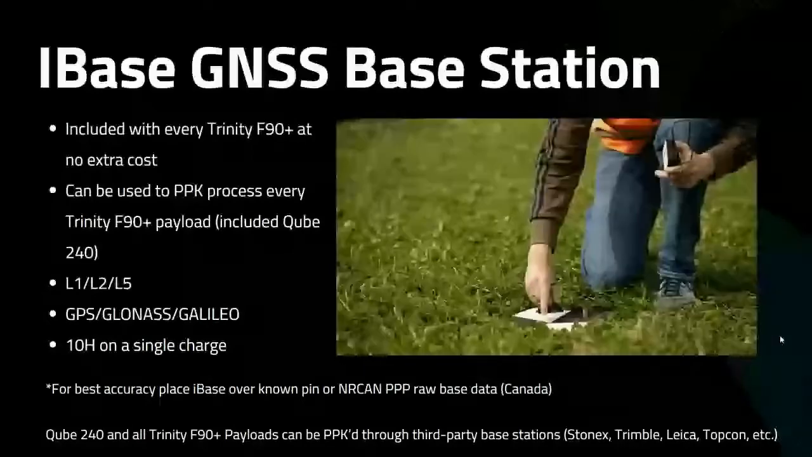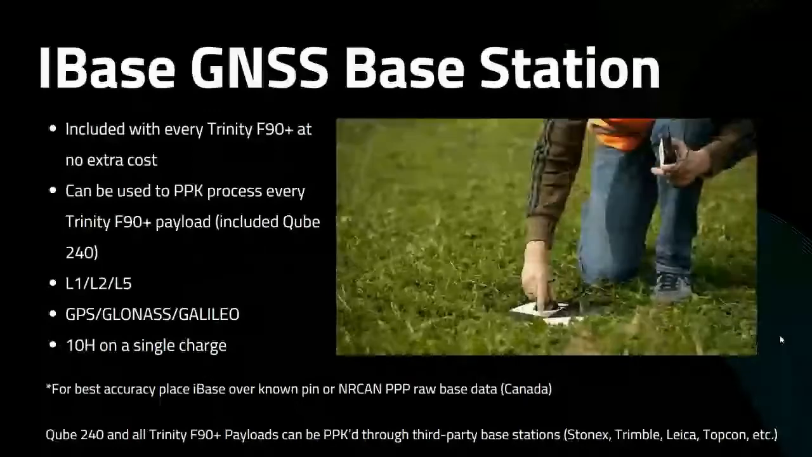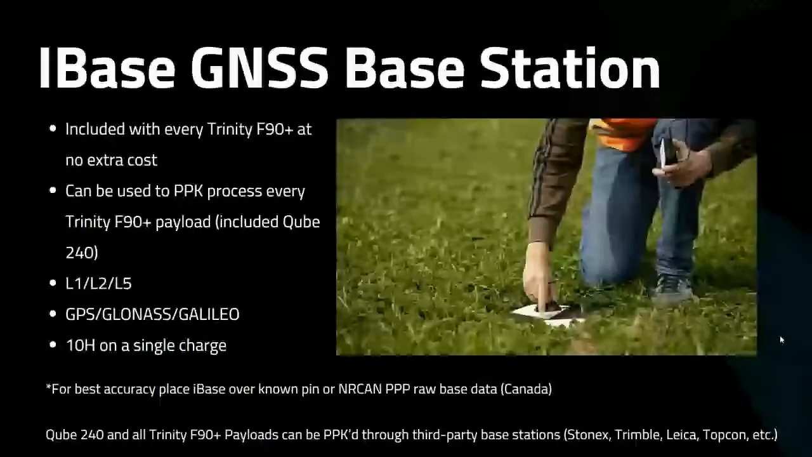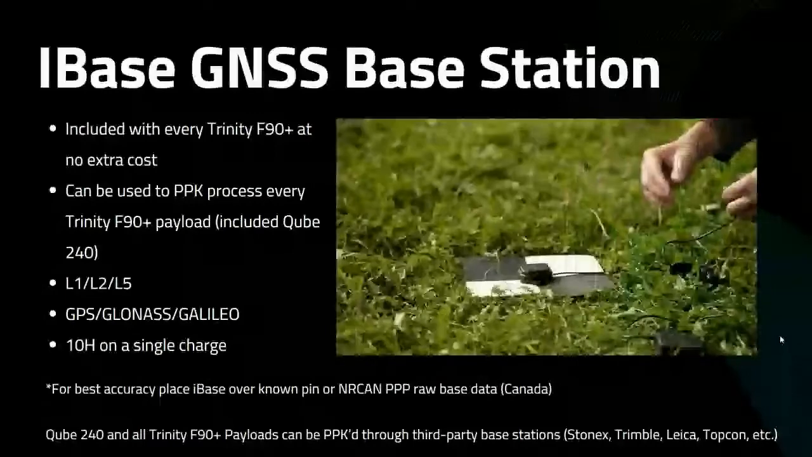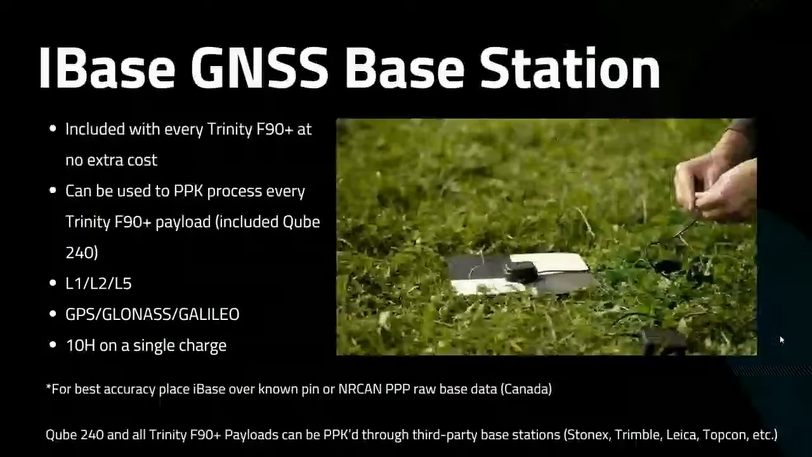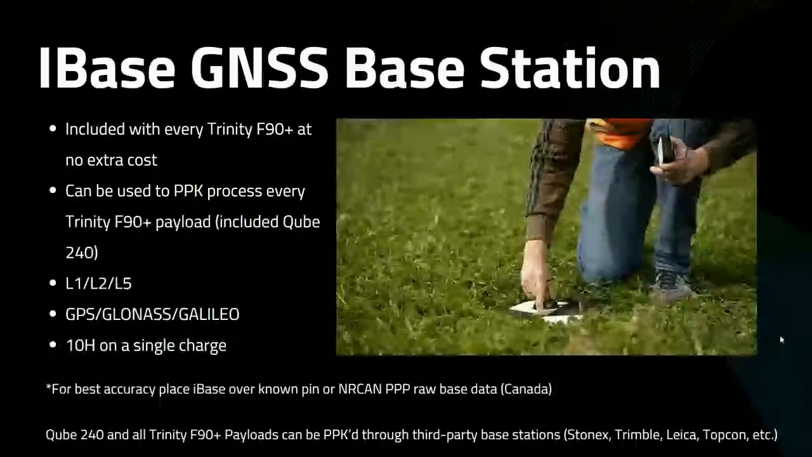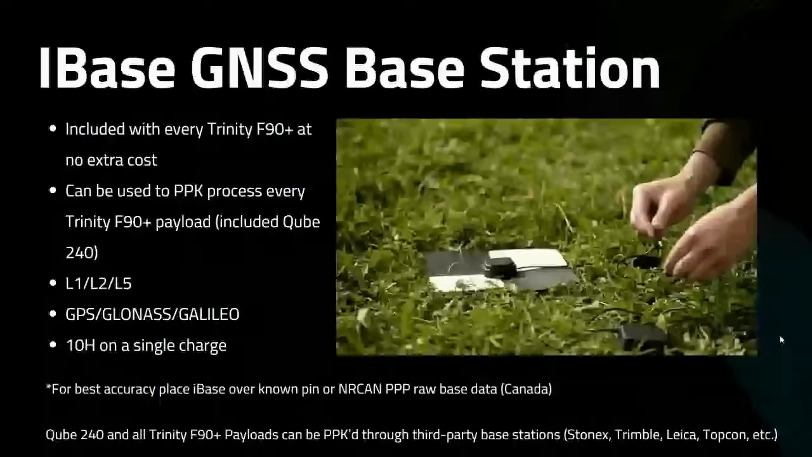Every Trinity comes standard with an iBase GPS base station at no extra cost. So even with the price of a Trinity, you get this GNSS base station no matter what. It can be used to PPK process every Trinity F90 Plus payload, including the Qube 240. It's a very entry-level L1, L2, L5, GPS, GLONASS, Galileo u-blox receiver. You have about 10 hours on a single charge. So obviously when you're in the field, for best accuracy, I recommend placing the iBase over a known pin, or you can run it through CSRS-PPP, your raw base data, and get your corrected base location after that as well.